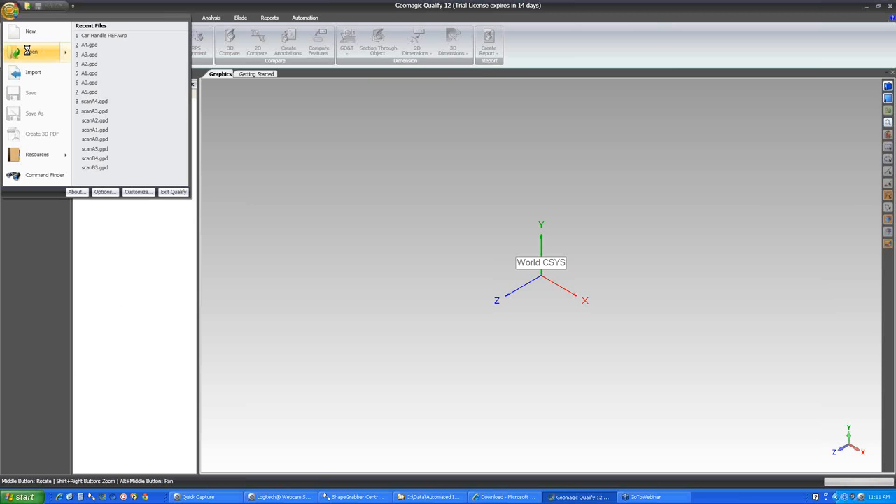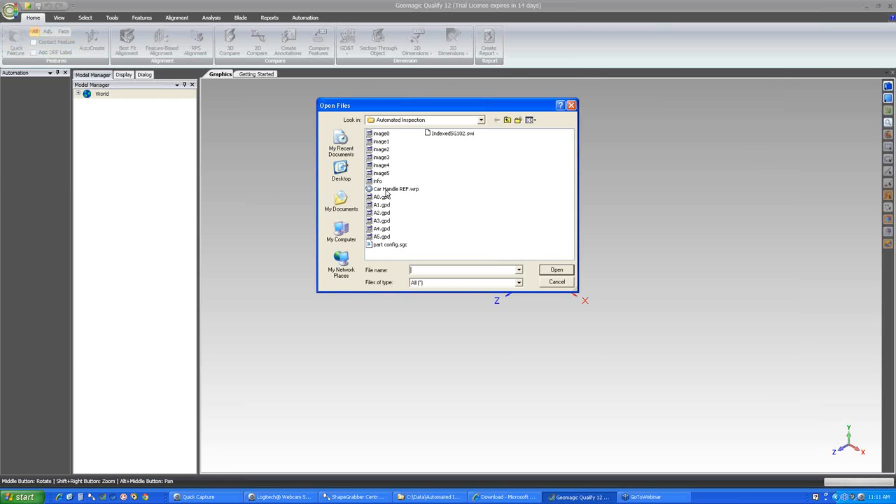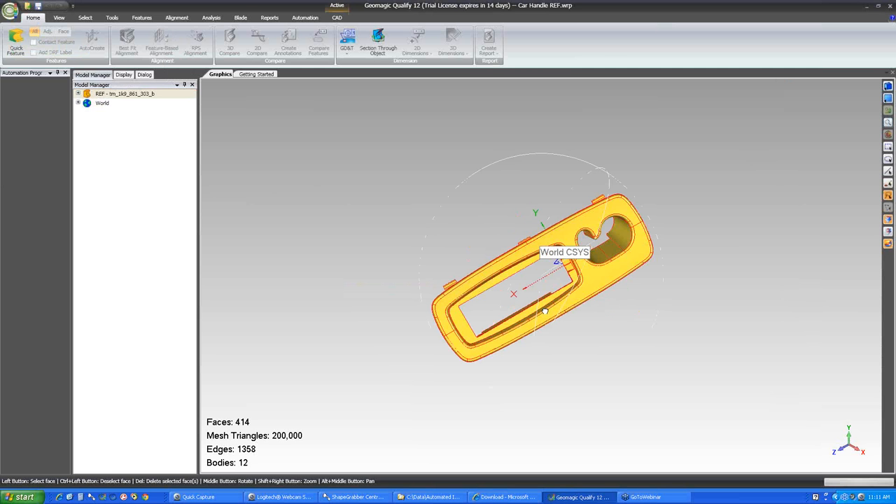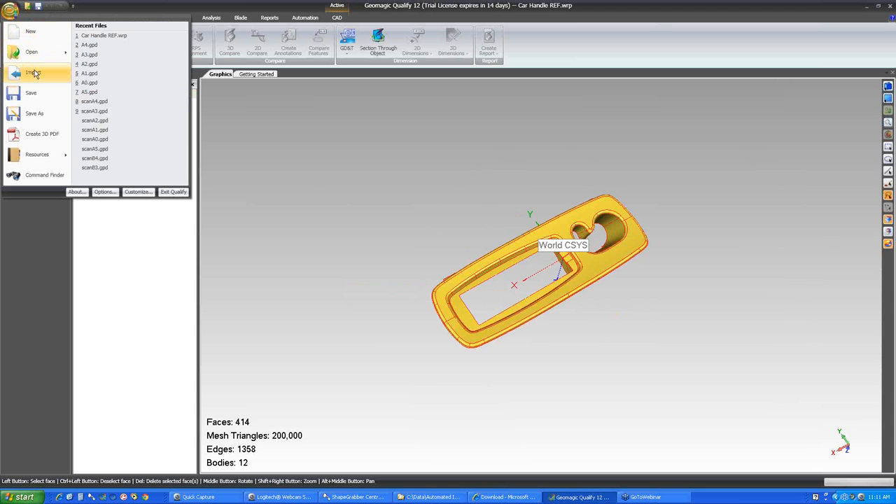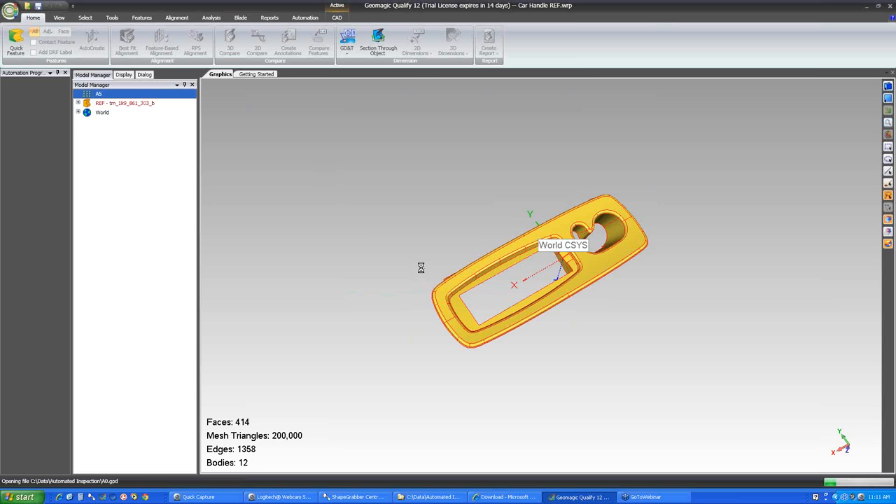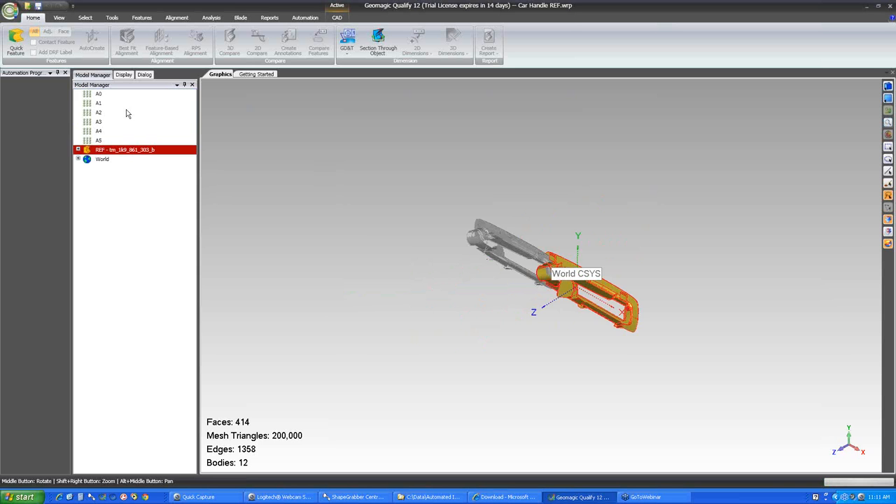And the first thing I'll do is bring in a reference model. So in this case we're using the CAD model of the part. The CAD represents the perfect part. So ideally, we want our part to match this as exactly as possible. Now I'll read in the scans that we just acquired. So we can see this is a set of scans.